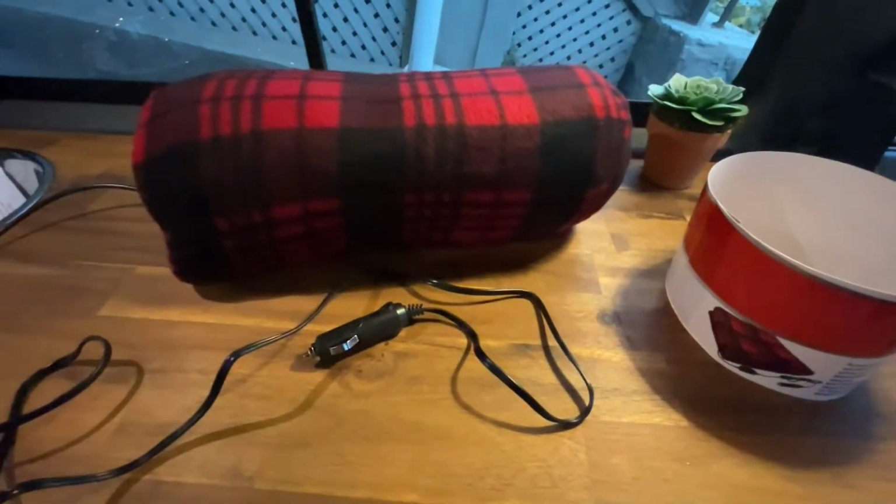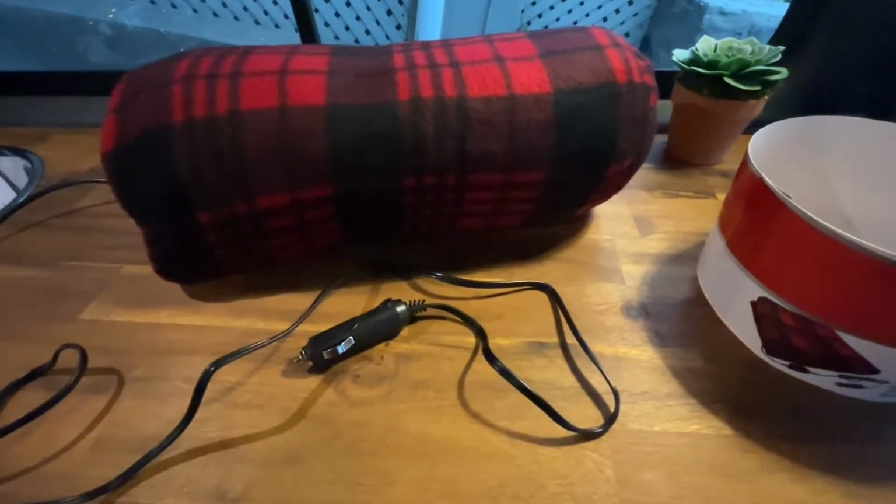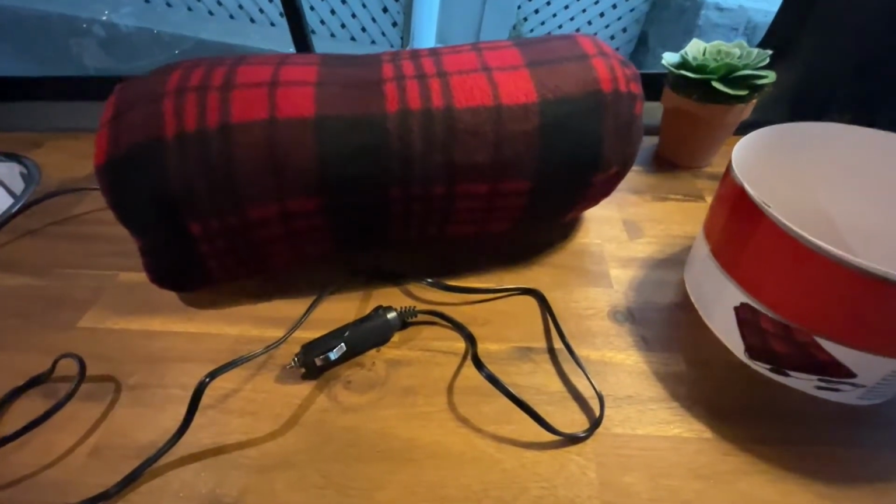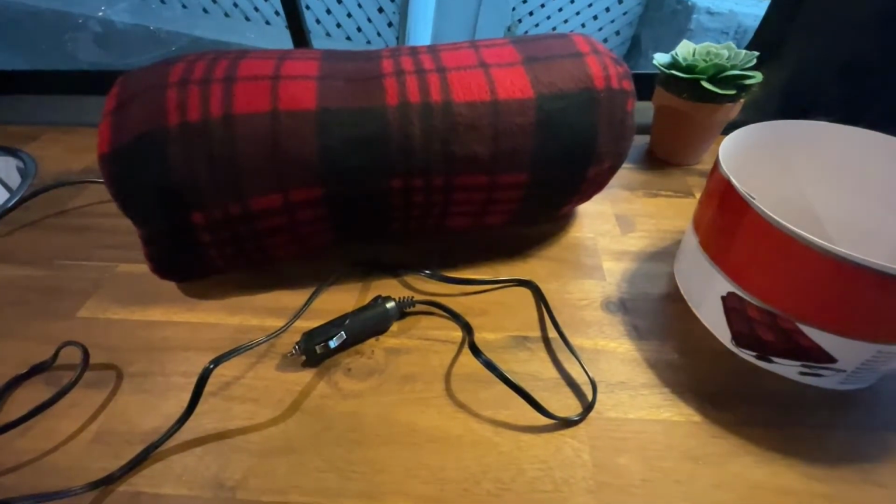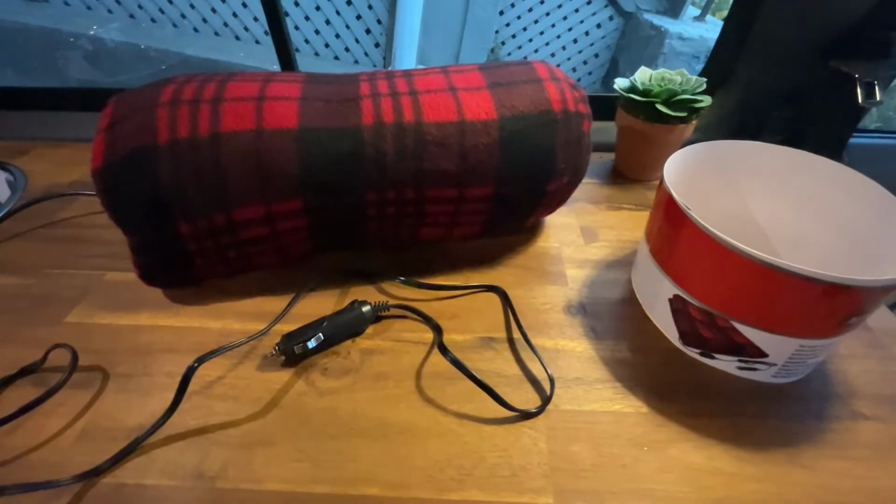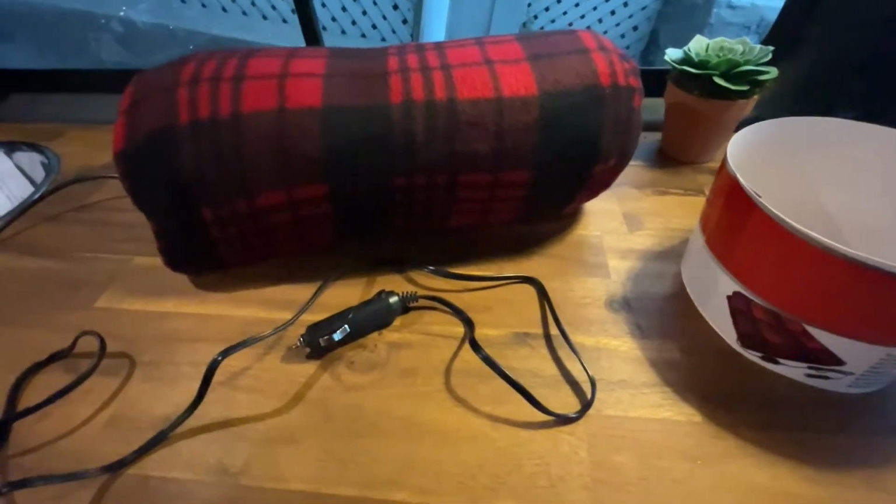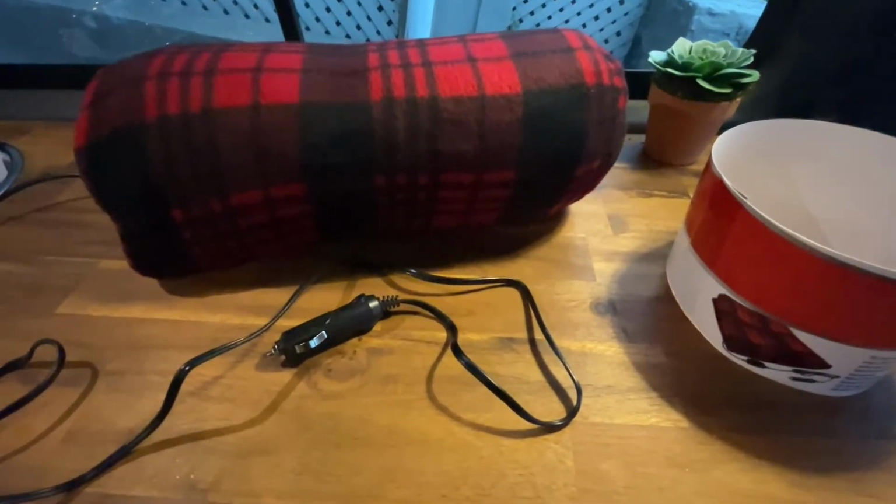The 45 watts is on the low settings, so what they advertise is the low settings. It does use more power when you put it on the high setting. The heat is distributed pretty evenly, and it feels nice. It feels like it warms up pretty quickly. What we're going to use that for is most likely to put it under our sheets in the bed, so we will sleep on it and have that warmth being trapped between us and the blankets.